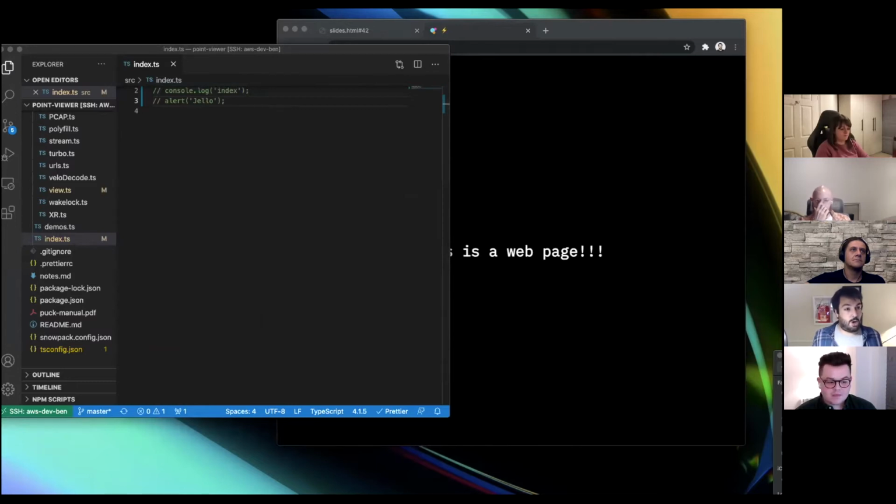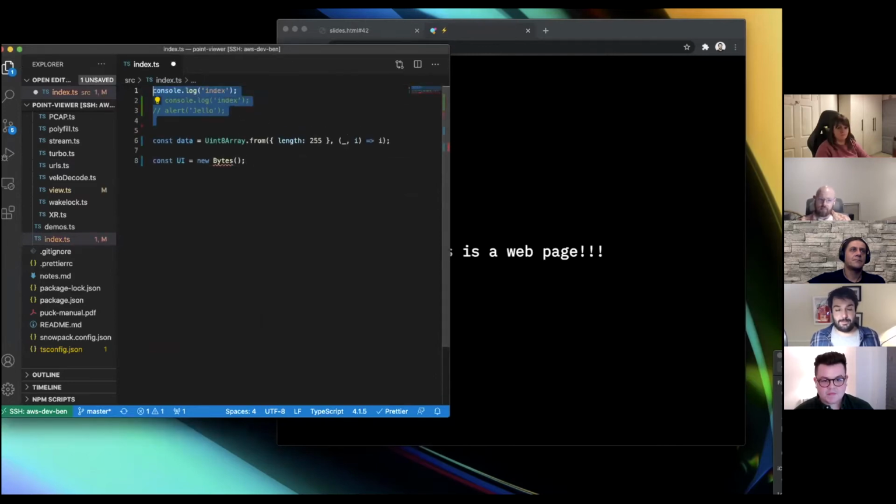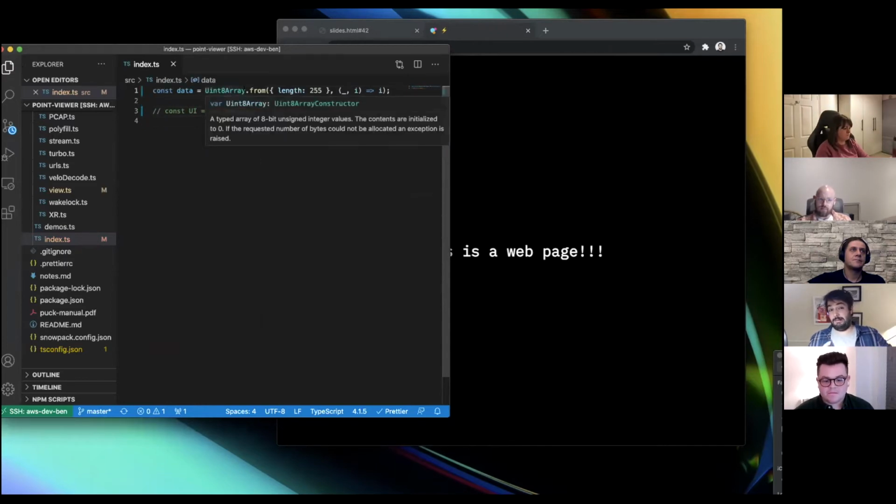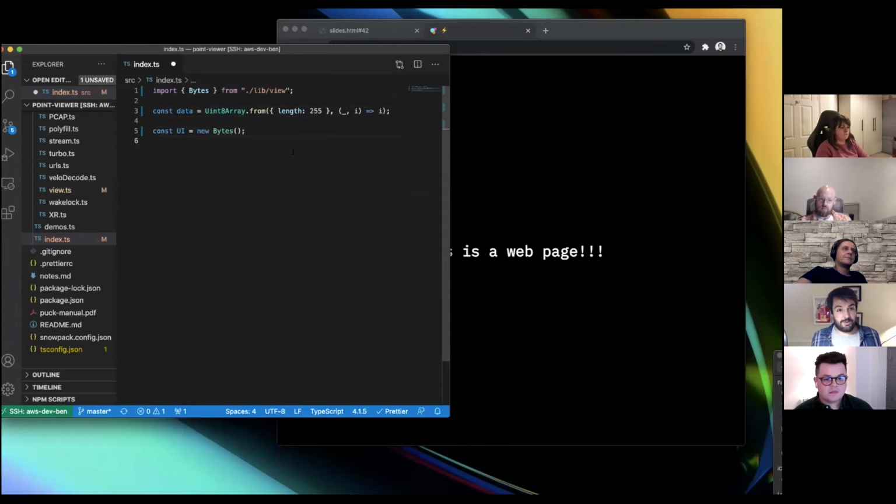But what I was going to do first is show us how to get some data, right? So this is a Uint8Array. This is a typed array that lets us generate a buffer of bytes that range from 0 to 255. And I've got this UI here, which I'm going to import from my viewers. And what I'm going to do is render this raw data here.